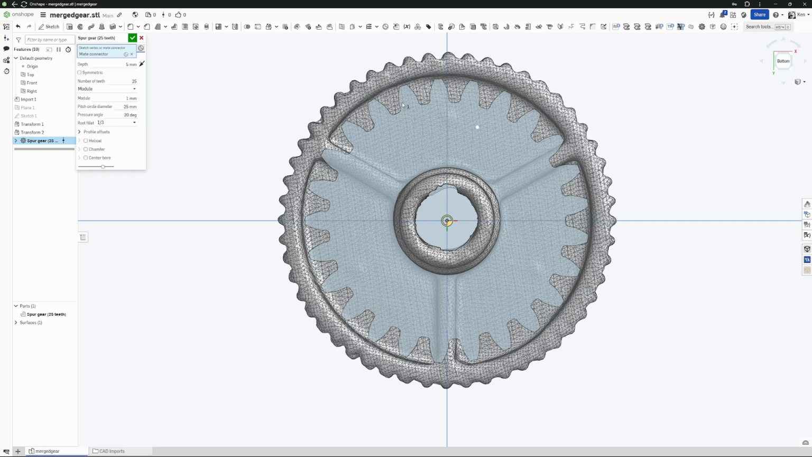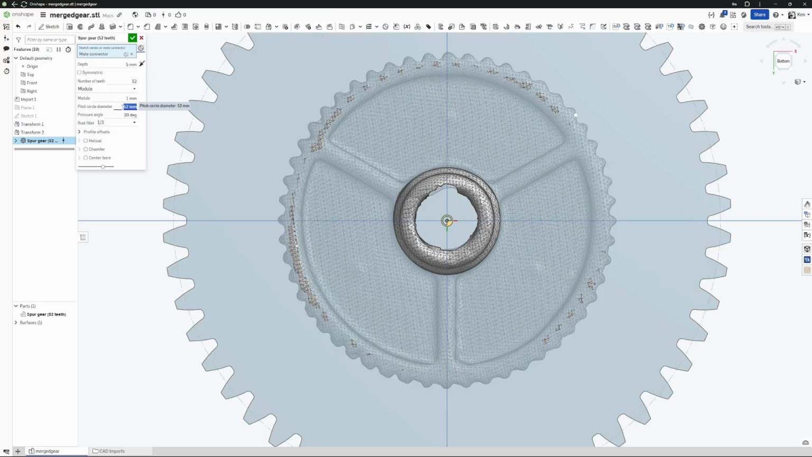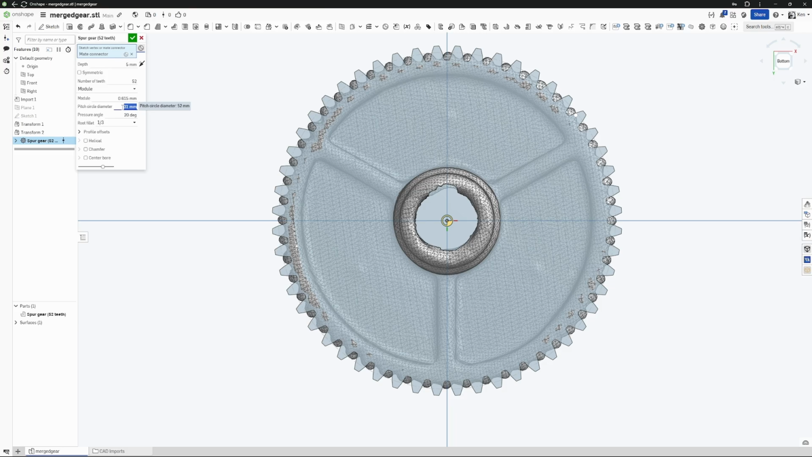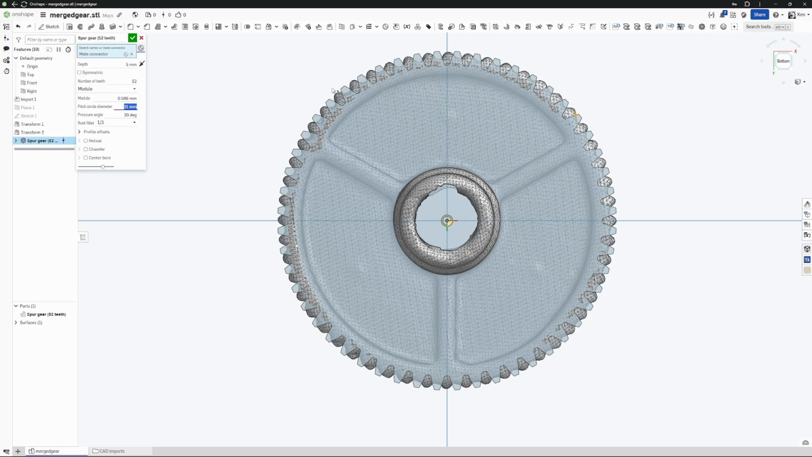And how many teeth does this have? 1, 2, 3, 4, 5, 6, 7, 8. That's about that. That's 52 gear or 52 teeth, I believe. If I'm off, I can come back and do it. And I think the diameter of this model is about 30 mil. 32. 31. 31 looks pretty close. Now, this did generate. My tooth count looks correct, but it did generate just slightly off.